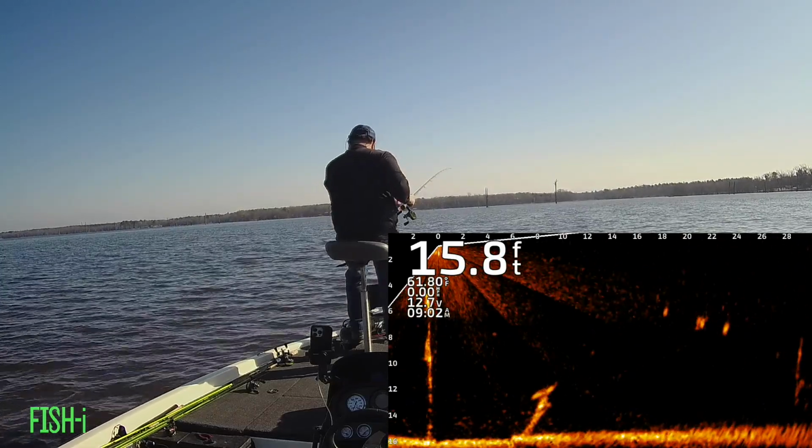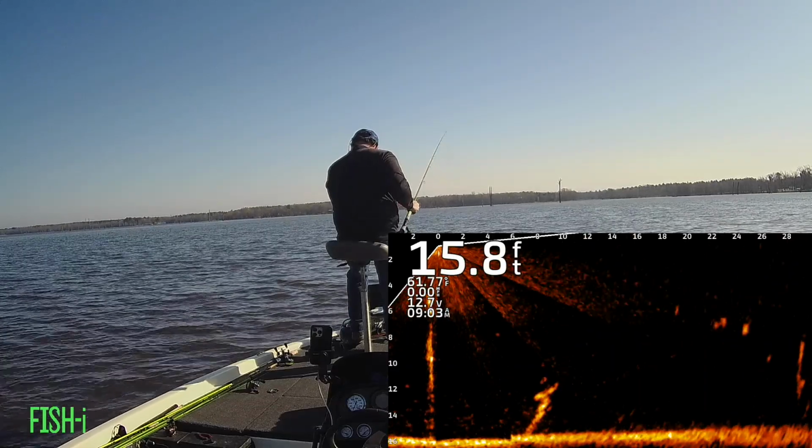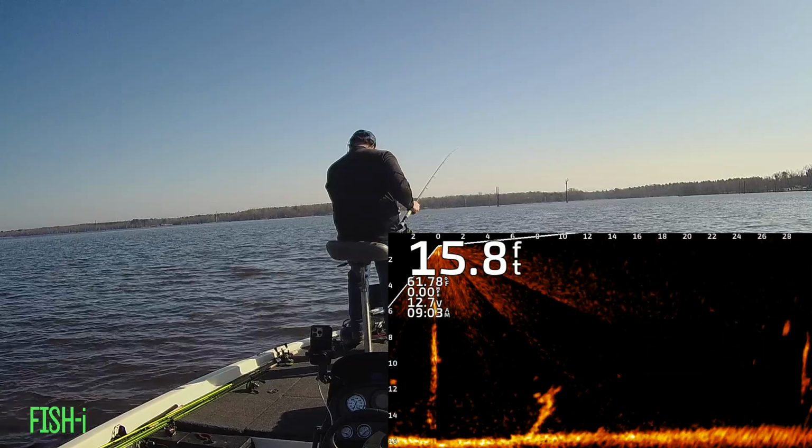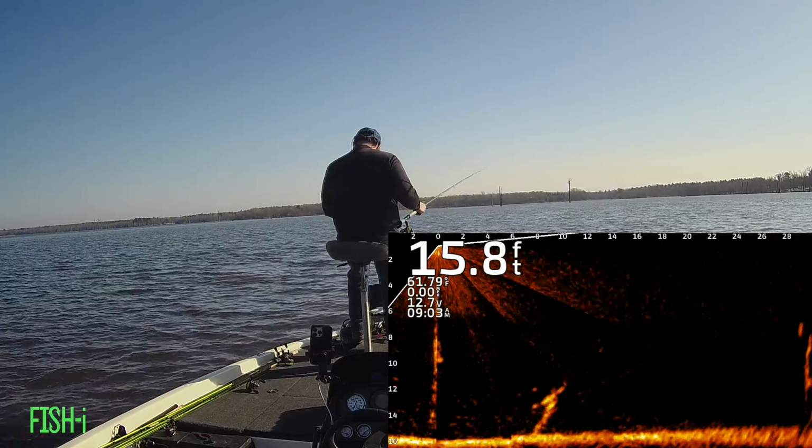Like I've said before, never pass up a chance to fish for a knot on a log, because eventually it could turn into a crappie, as you can watch happen here.